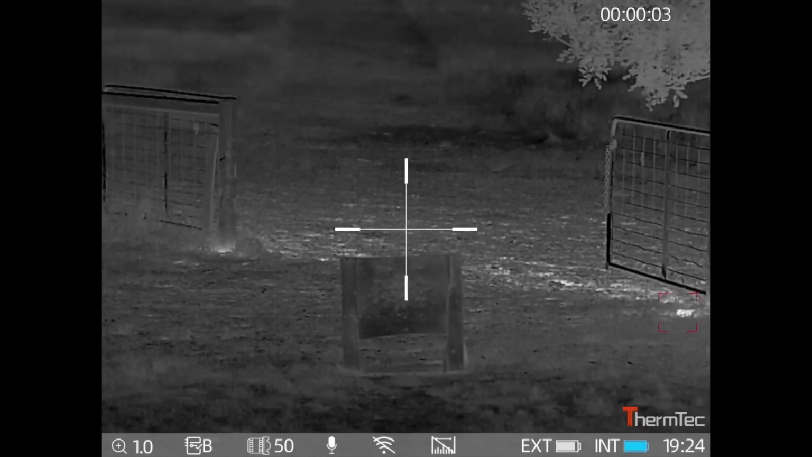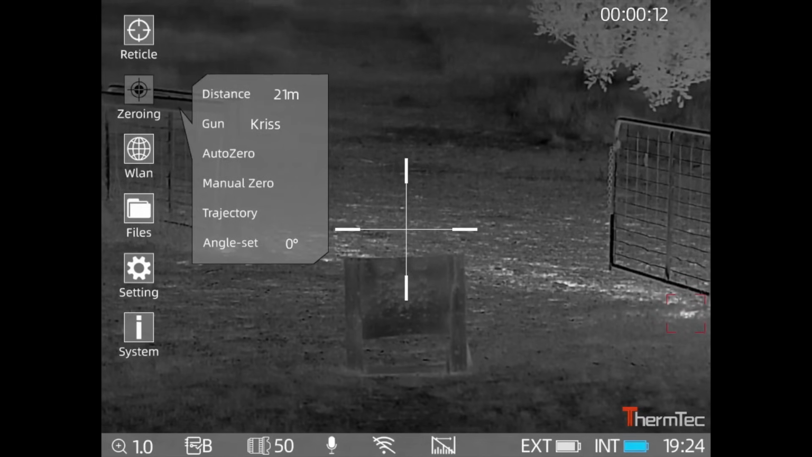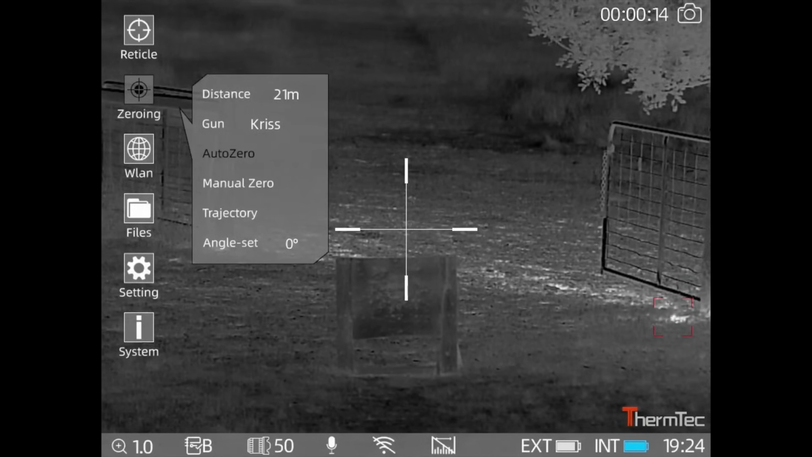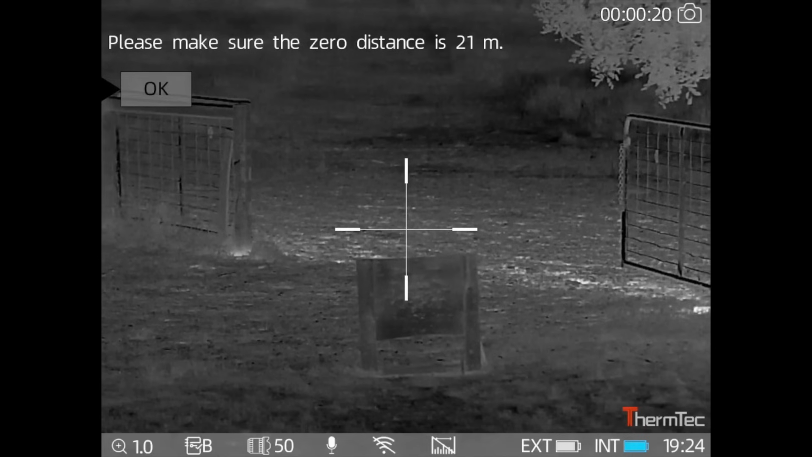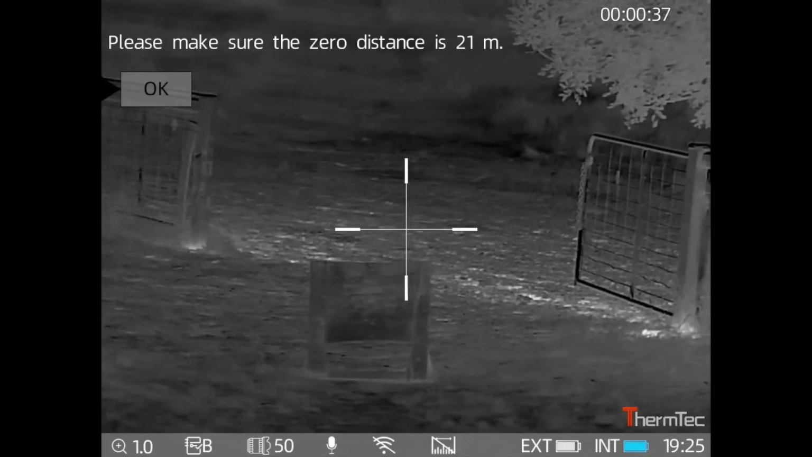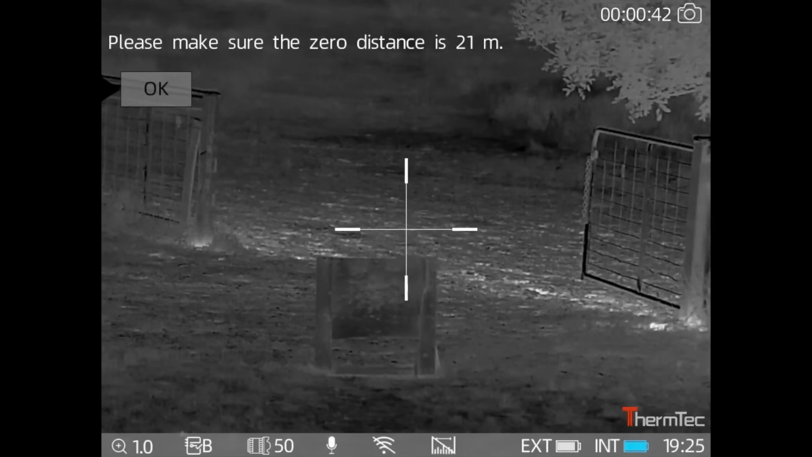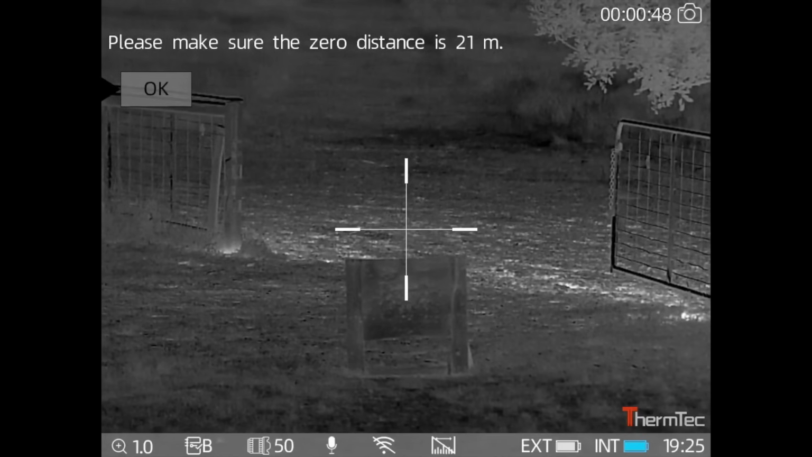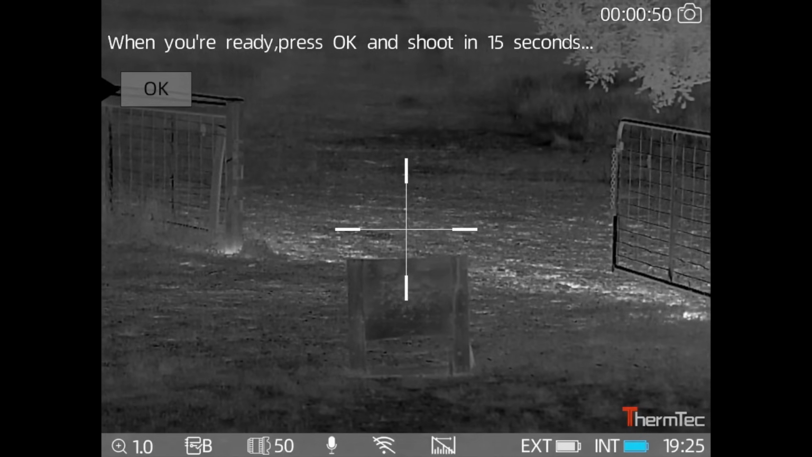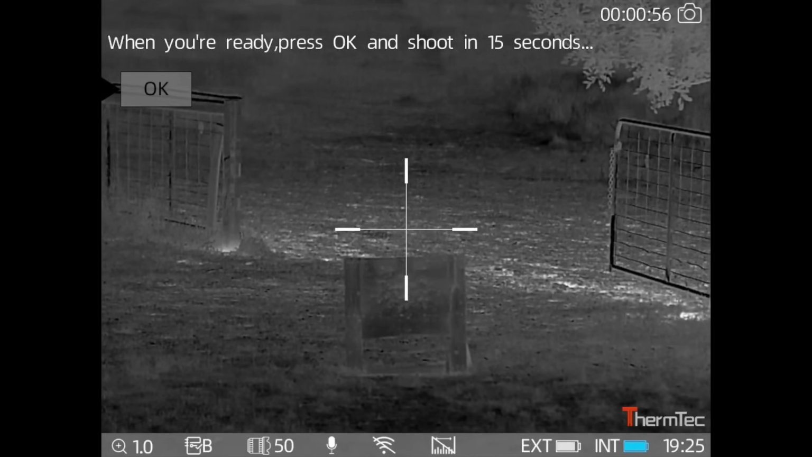Now if I go into the settings, go up to zeroing, and now I'm going to go to auto zero. So now this brings up the menu. Make sure your distance is 21 meters. So I'm just going to load a round into the chamber. So she's ready to shoot. And now I just hit the OK button. Then it says when you're ready, press OK, shoot in 15 seconds. So I'm ready to go.